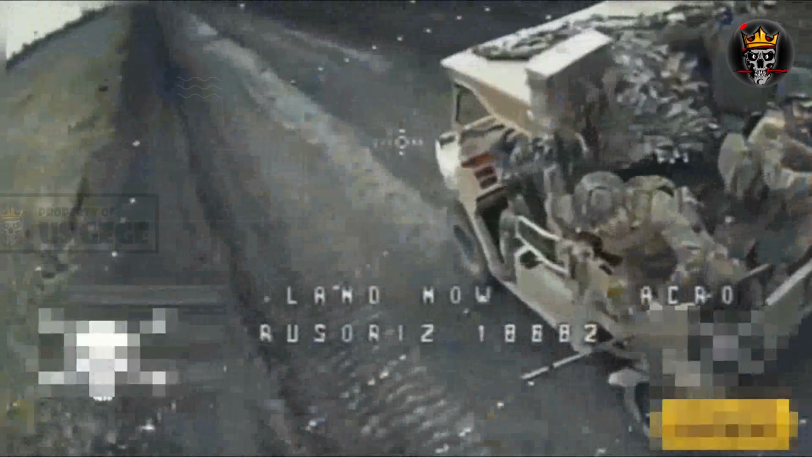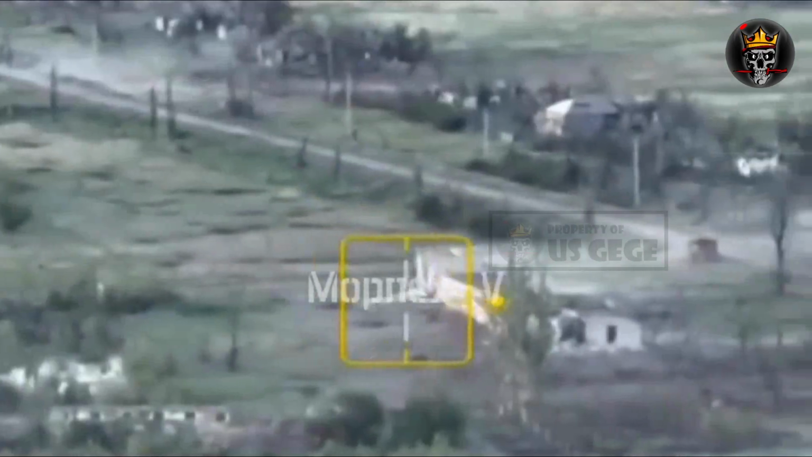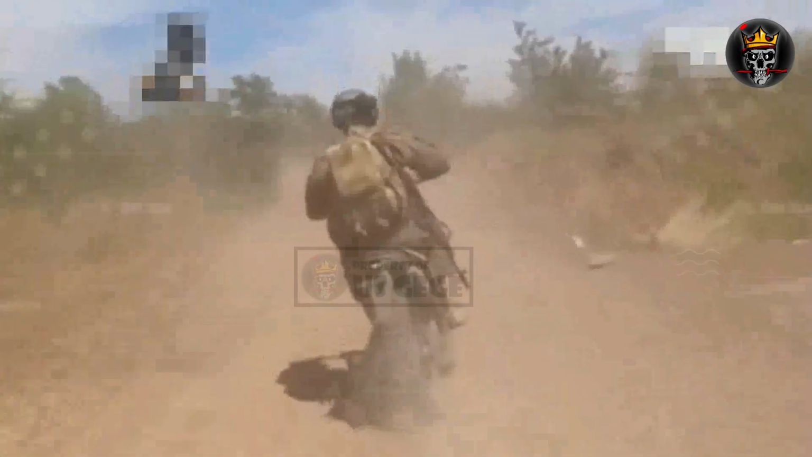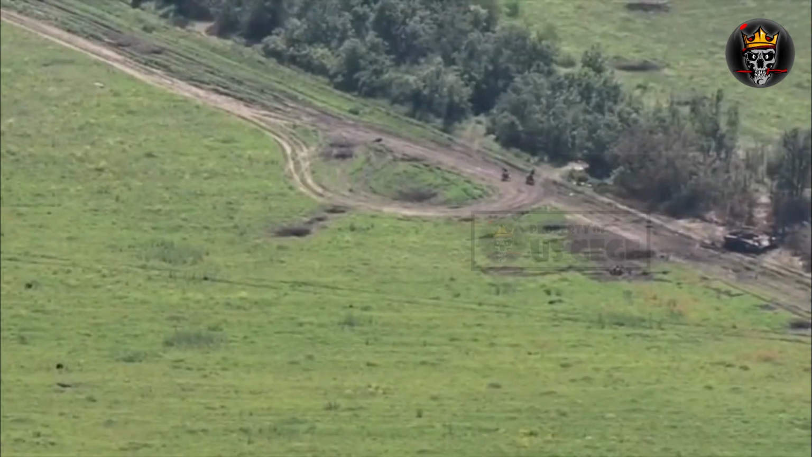These BMP-2s became the first target of Ukrainian FPV drones and were finished off immediately, allowing the Ukrainians to focus on the motorcycles much earlier than expected. Interestingly, Ukrainian forces also effectively jammed Russian drones with electronic warfare, bringing down almost 20 Russian strike and reconnaissance FPVs, successfully preventing them from providing fire support or reconnaissance data.